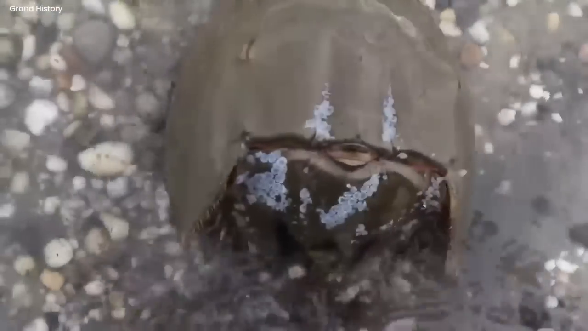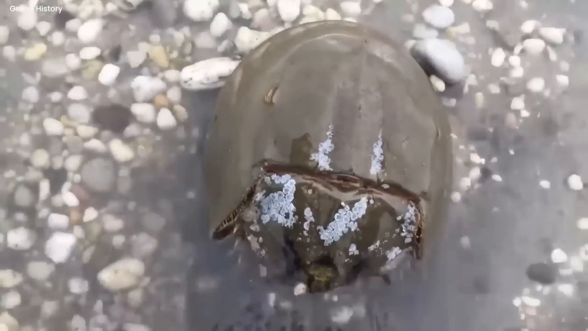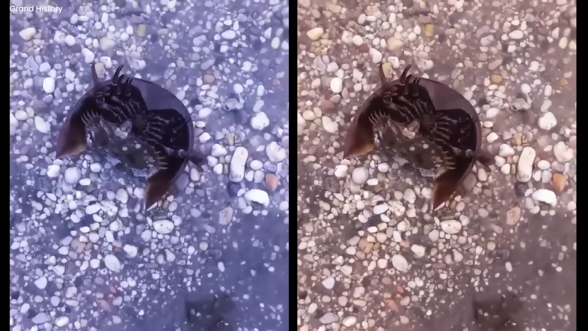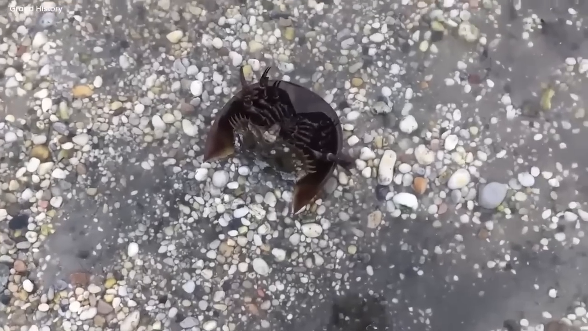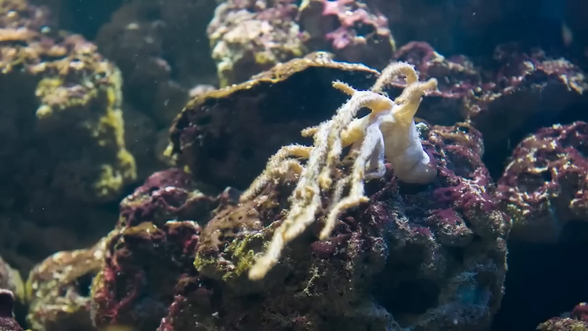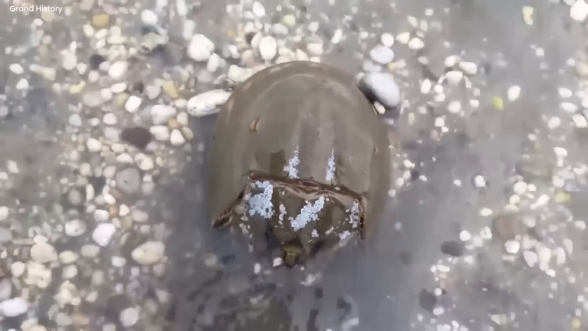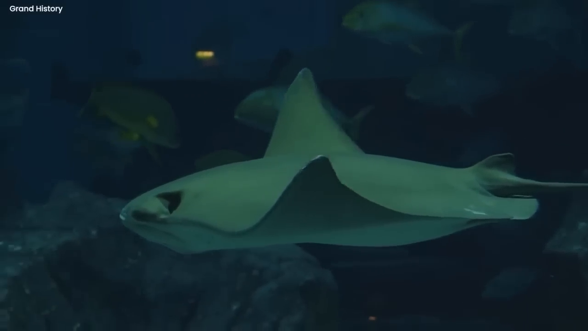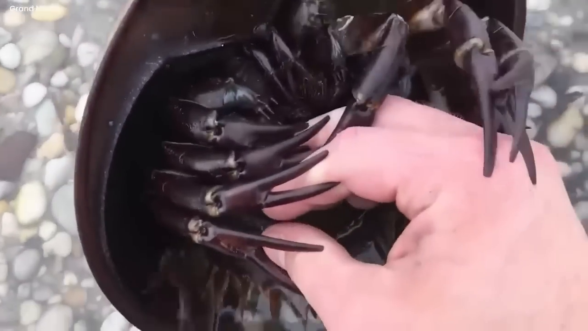Not giving up, the man tried again. This time, too, the crab was friendly and didn't harm him. This proved that horseshoe crabs, despite looking tough, are not mean at all. The video showed that horseshoe crabs are wise creatures, guarding the ocean's secrets and keeping nature in balance. After the man pulled his hand away, the crab continued its graceful swim, revealing the ancient rhythm of life under the sea.